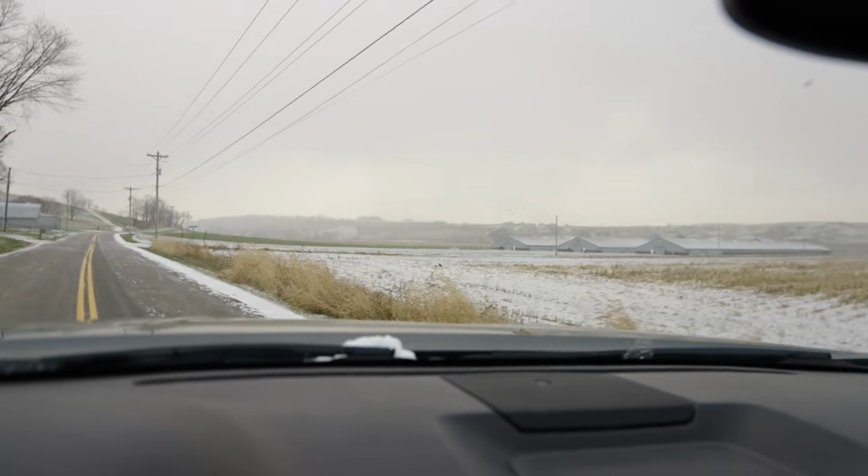Man, I hope we find this thing. I find them in the snow all the time. I just don't know if the conditions will stay good for long enough on finding this deer.